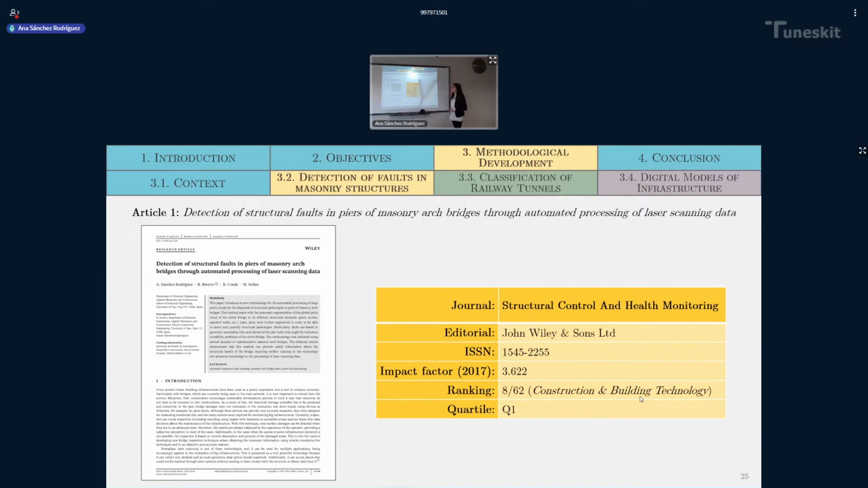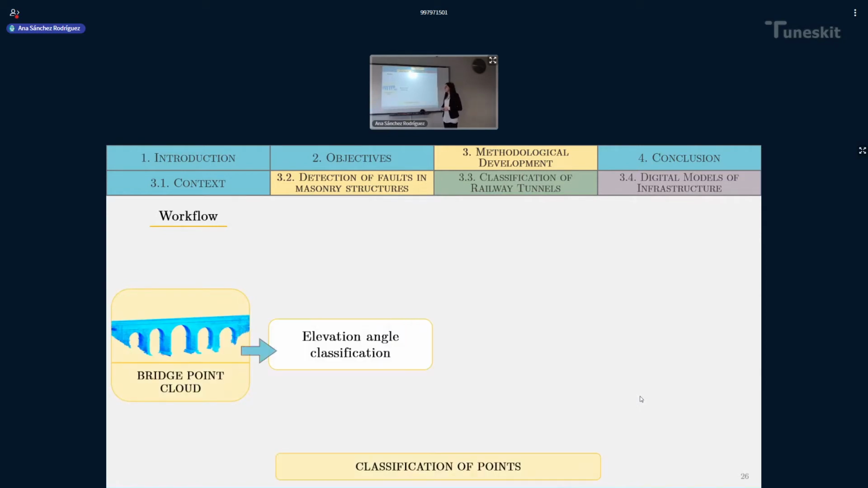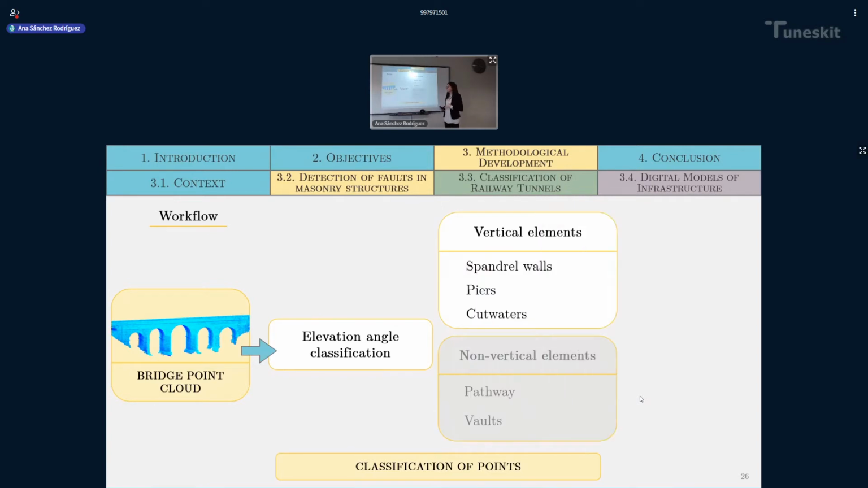Sorry. How is the workflow of this publication? It starts with a bridge point cloud, and then classification algorithms are applied. First, a rough classification of points is done based on their elevation angle, and then applying other classification procedures, different elements are obtained.